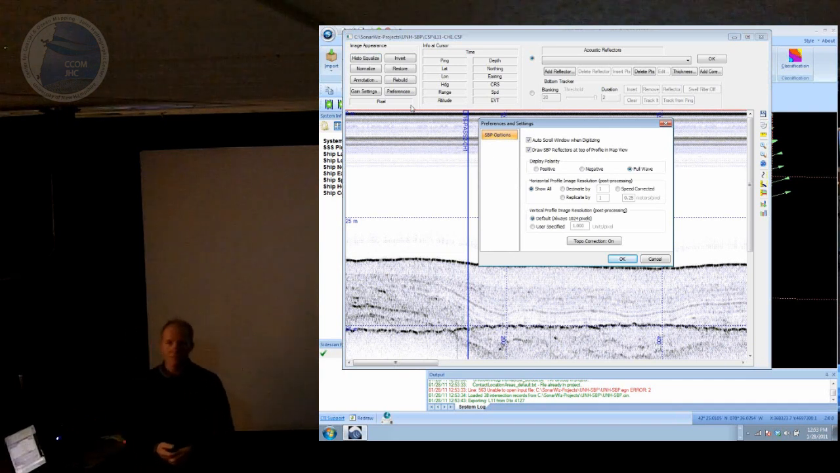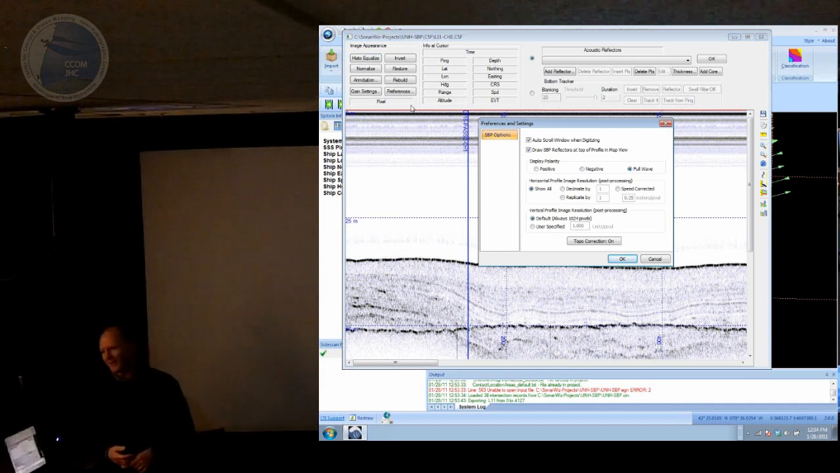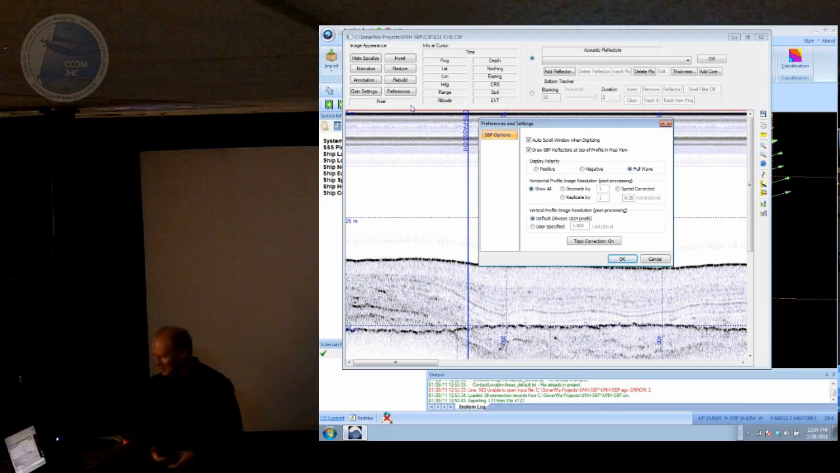But many people use it with multi-channel? I don't know of anyone that has, to be honest with you. Usually if they can afford to collect multi-channel, they can afford $300,000. Yeah, they can afford it.